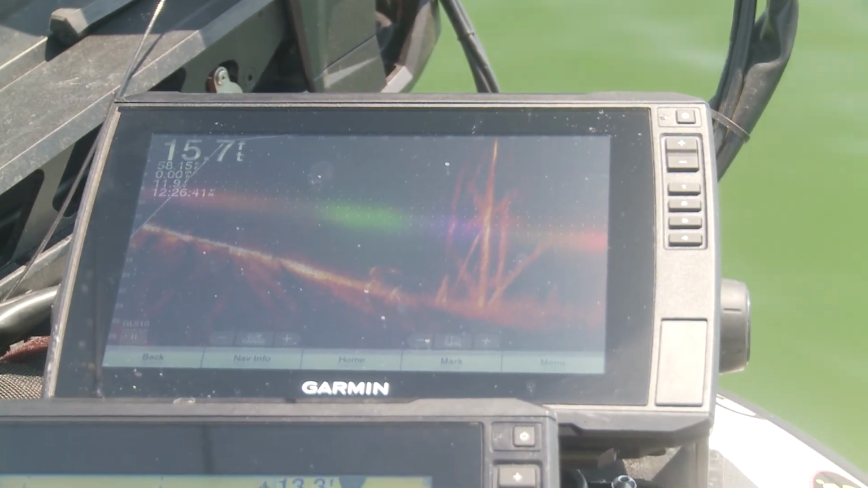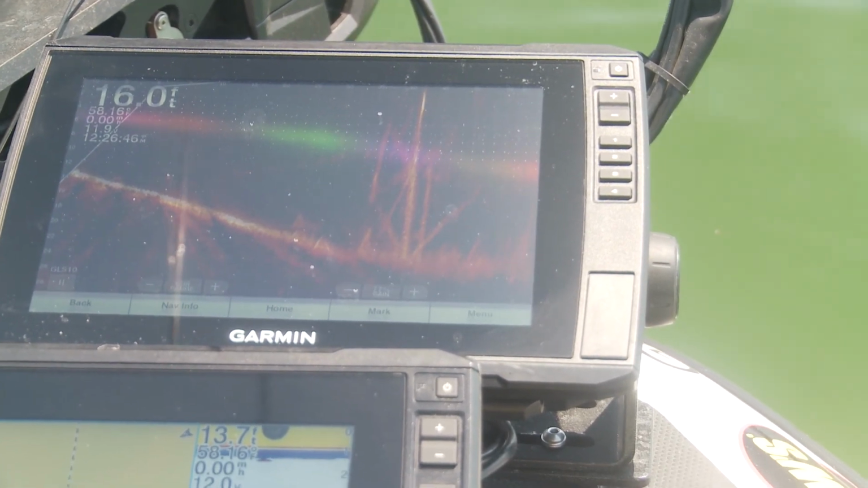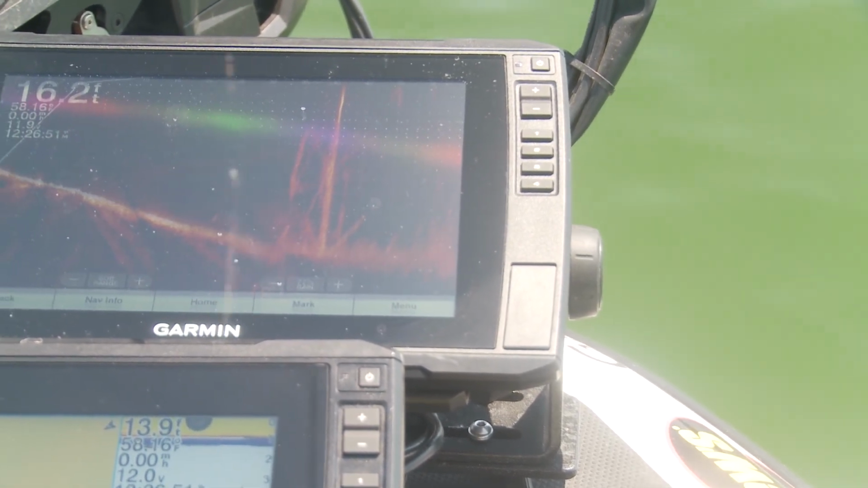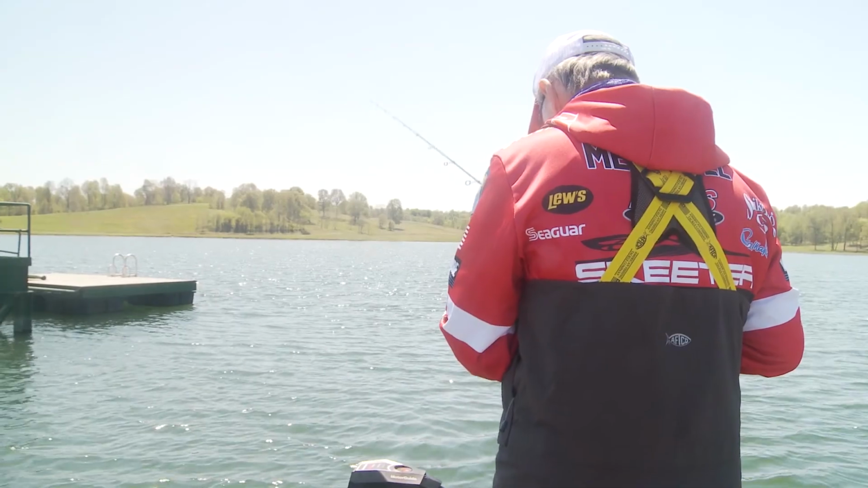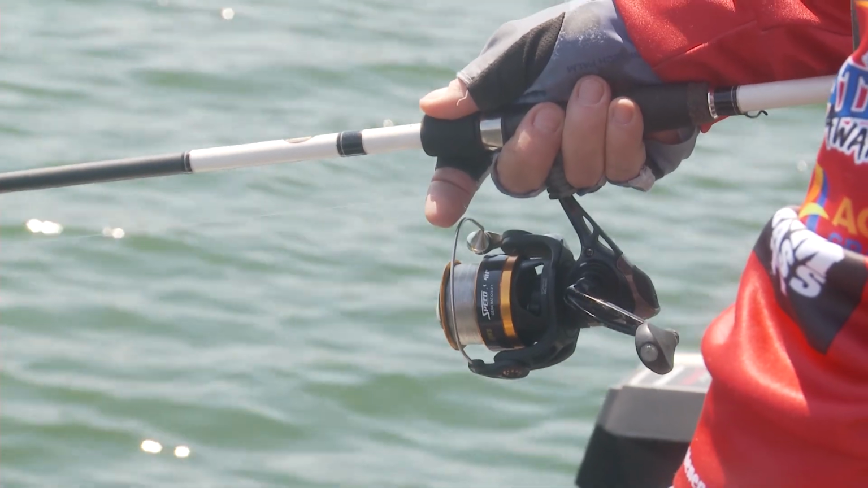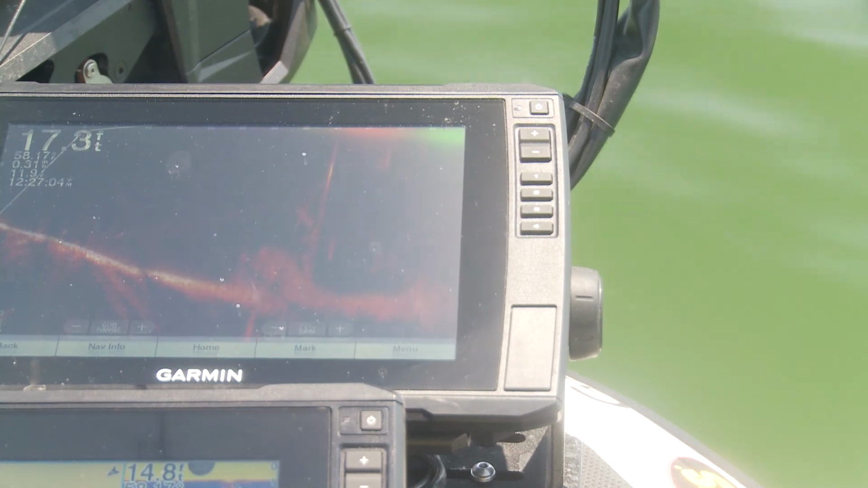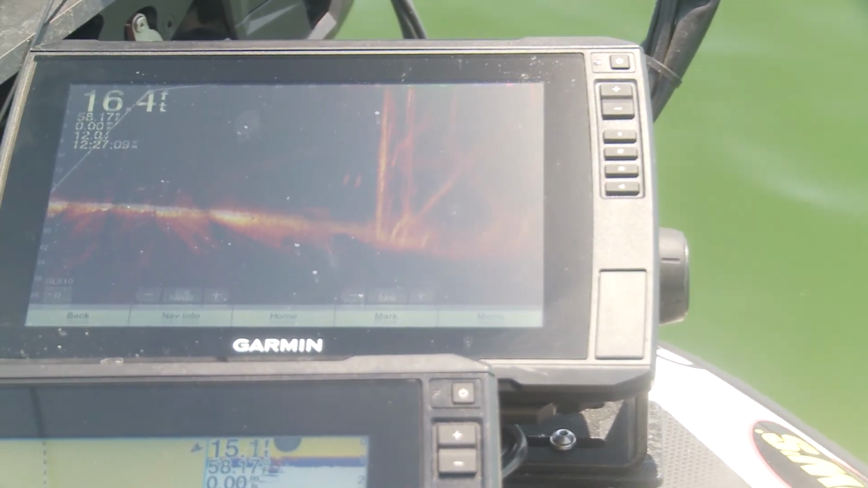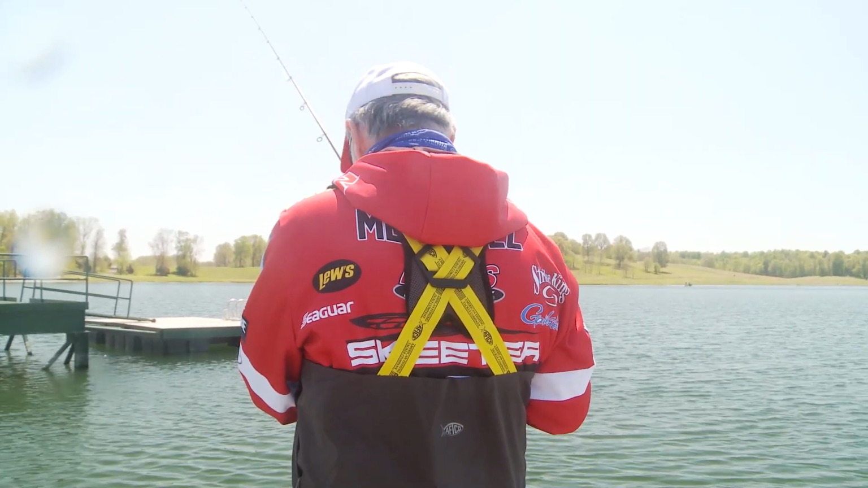There we go. This is so good. That fish is moving back to the right a little bit. He's up there shallow. Look back a little bit to the left now. There's 2 fish right there, suspended up next to the dock. And there's a whole lot of little old fish to the left right there.